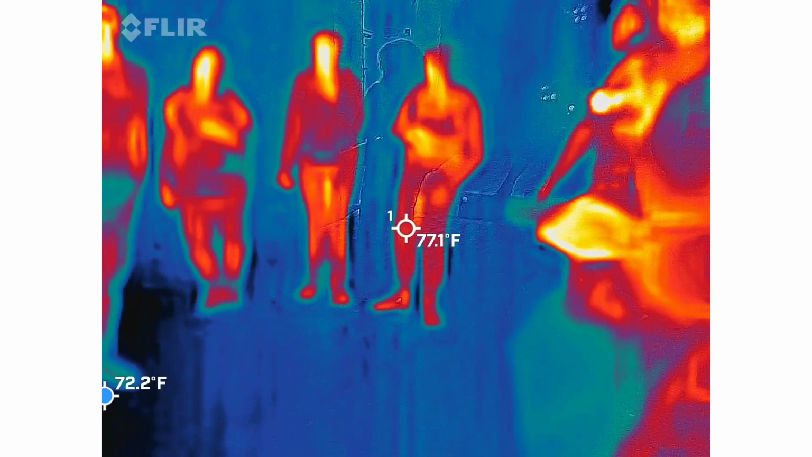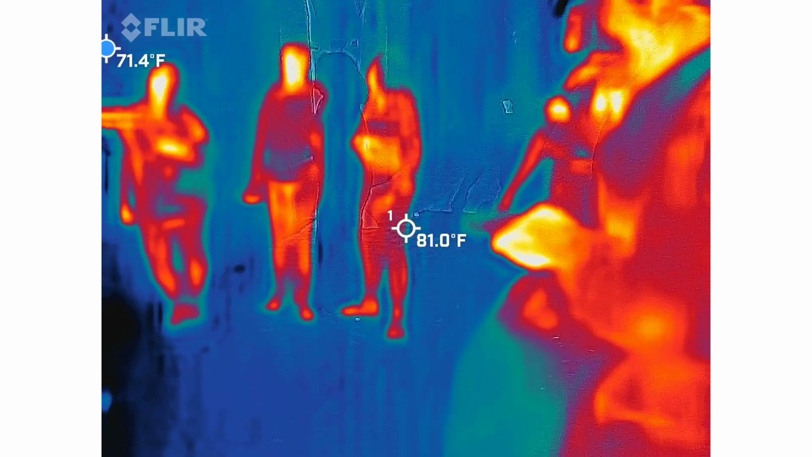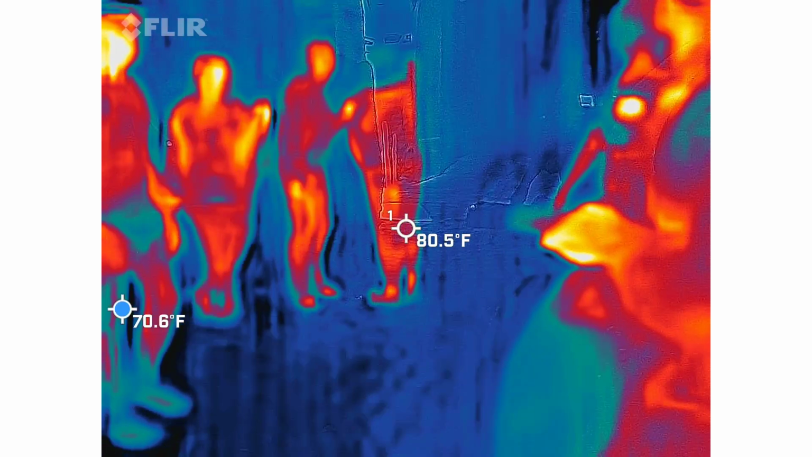So, I'm not the Zak Bagans. I'm like, oh my god. You know, like, I'm not that guy at all. So, this is me excited about symbols showing up.